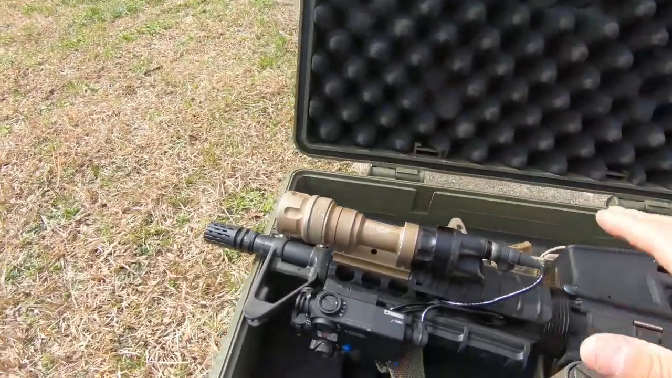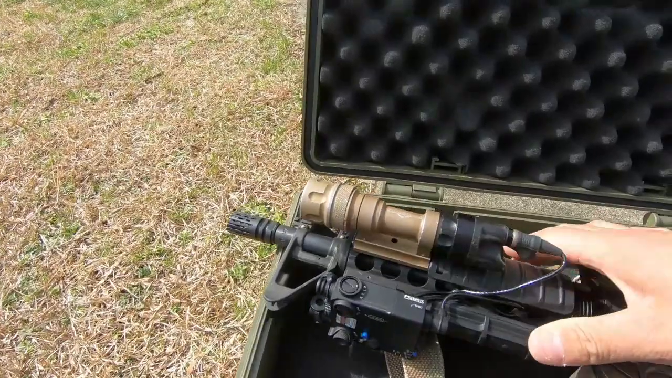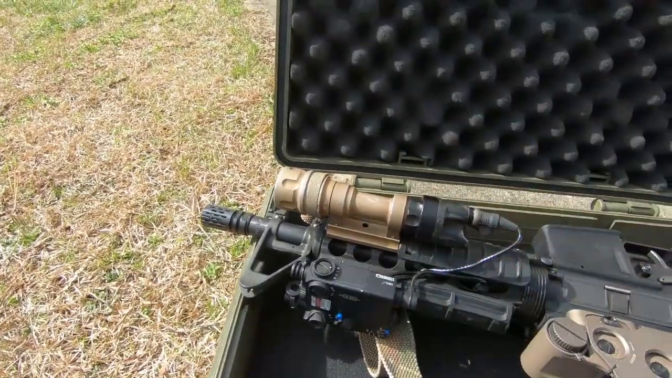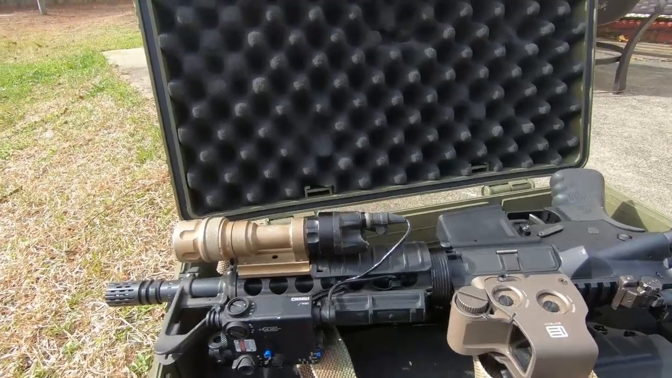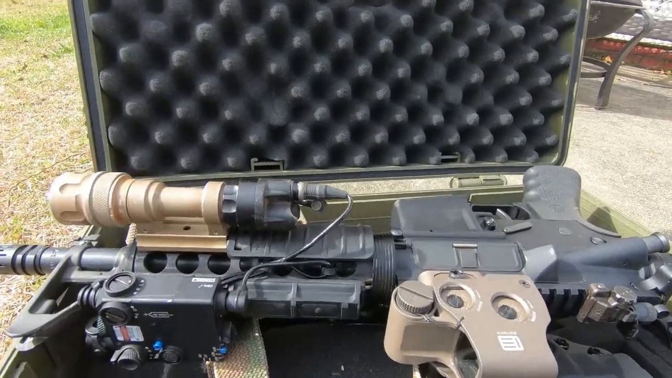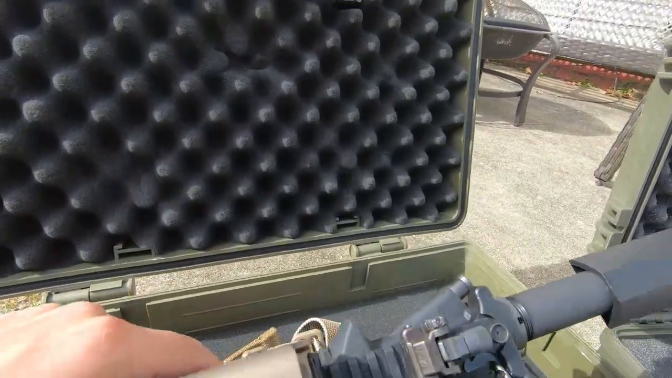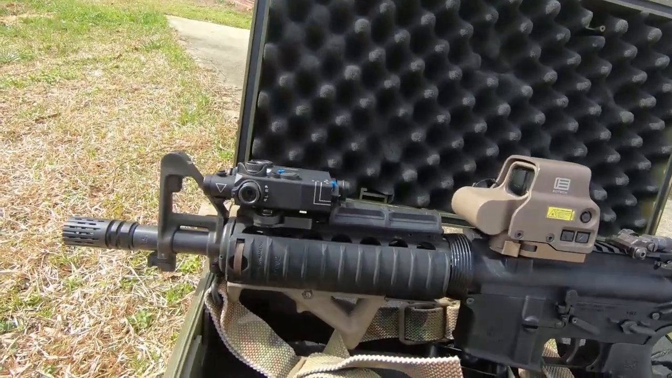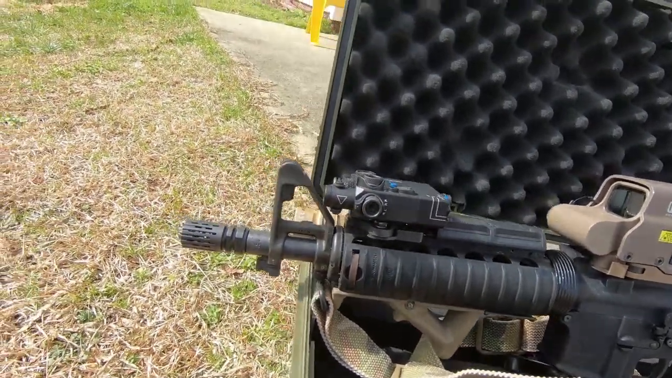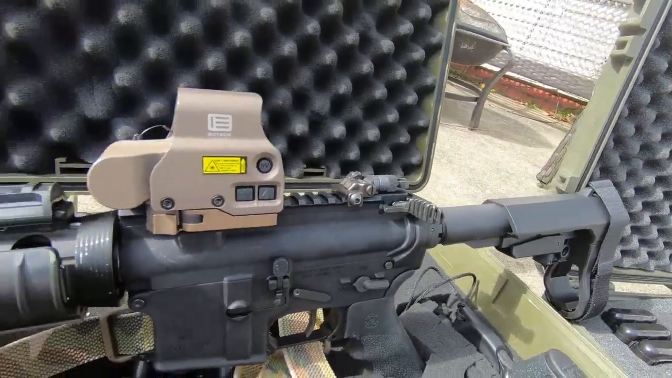I just use my middle finger and it's on there, rugged, and it's not moving anywhere. And I would totally trust that mount. Even if it was mounted to a laser, it's a very dependable mount, very solid. I like it a lot. So pretty much that goes over the three things of my battle rifle for my nighttime shooting. Awesome little rifle, and it's friggin' amazing to shoot during the night.